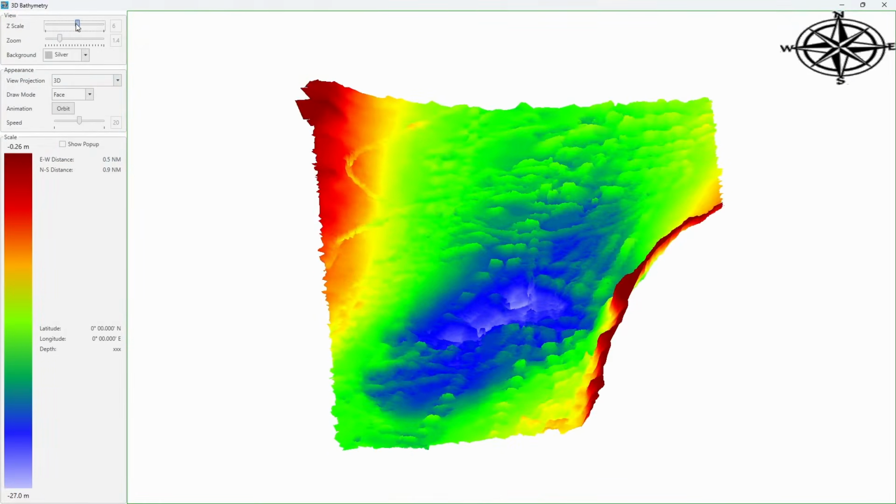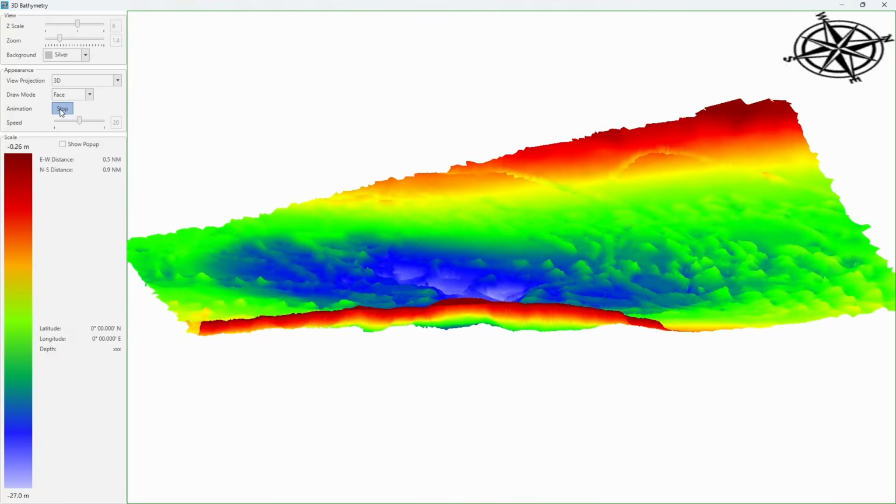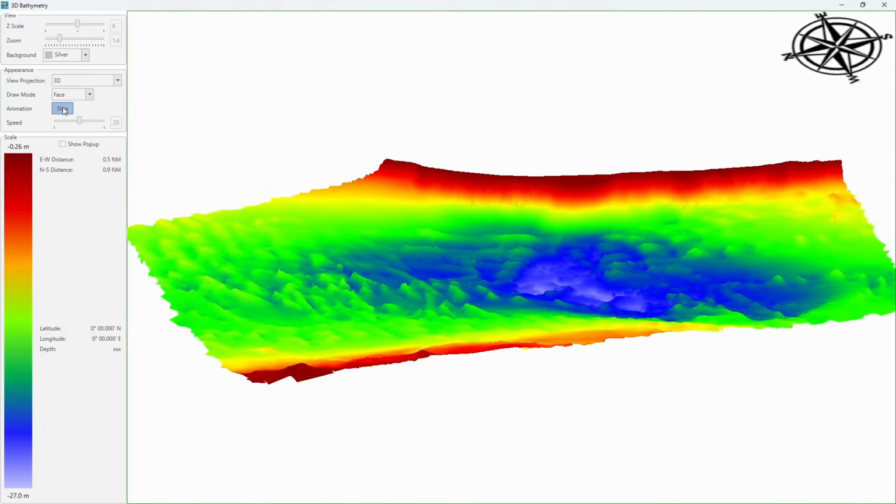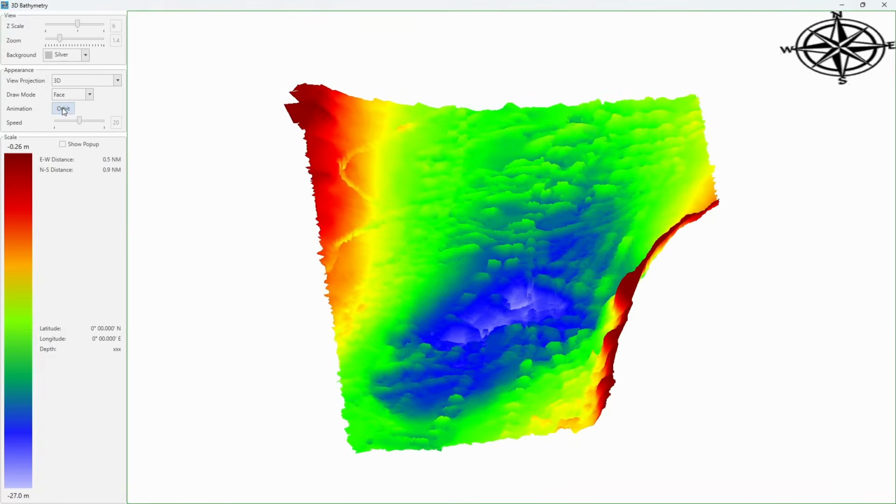Looking at it in 3D using the same format that we've previously used. Note the steepness of the drop-off along the island side to the east. This also highlights the structure at the northern end. I'll just leave this one play through.